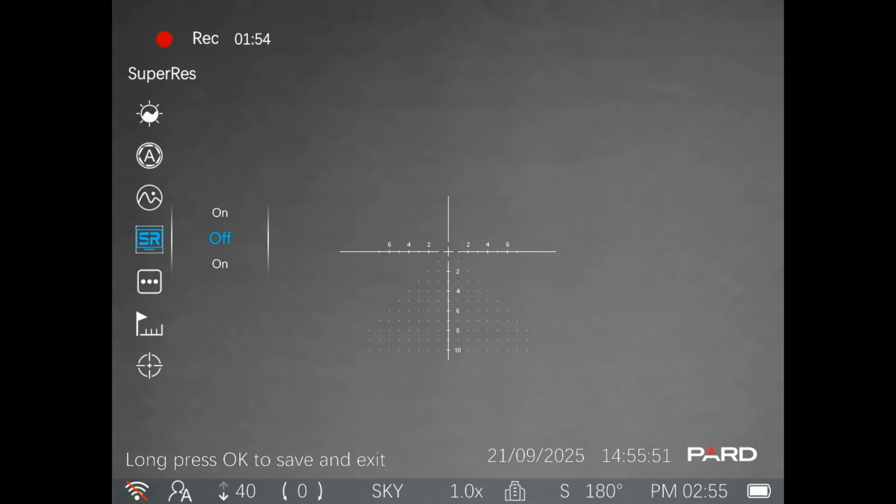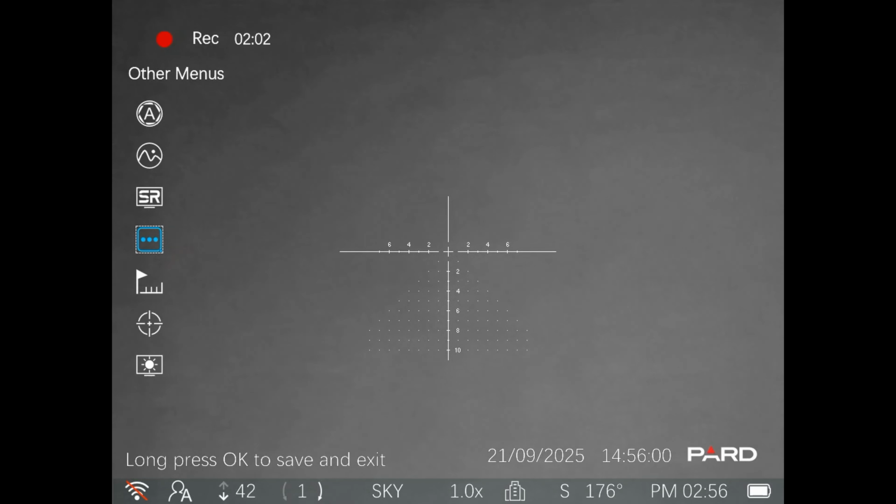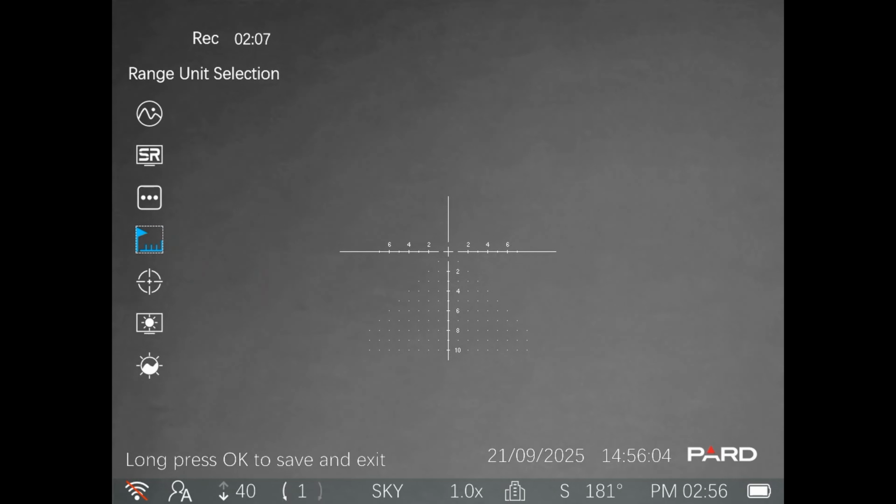Yes, it will sacrifice some of your battery life, but as you would have seen in my previous video, super resolution makes a big difference to the image and your ability to identify something. Interestingly, there is a range unit selection in here, but I have noted it doesn't do anything. This model obviously does not have a rangefinder nor ballistic solver in it. So this is obviously just left over from another optic, and they've just taken the same software.